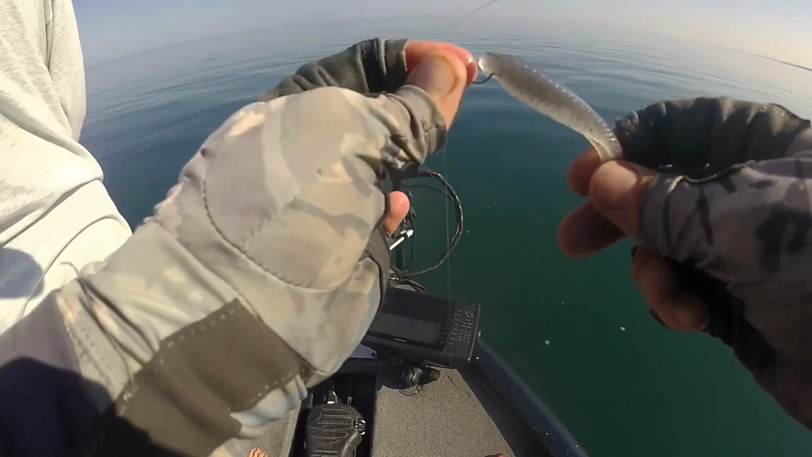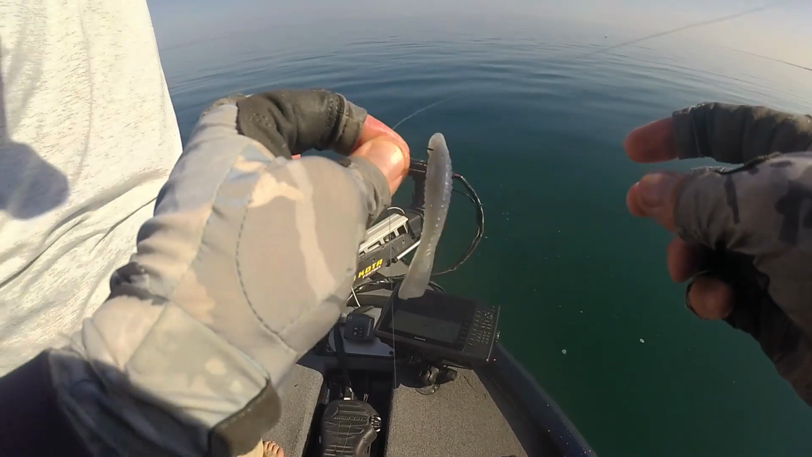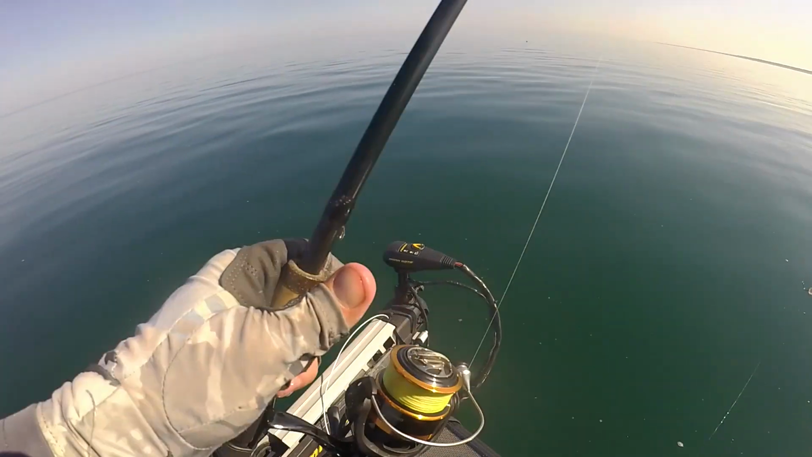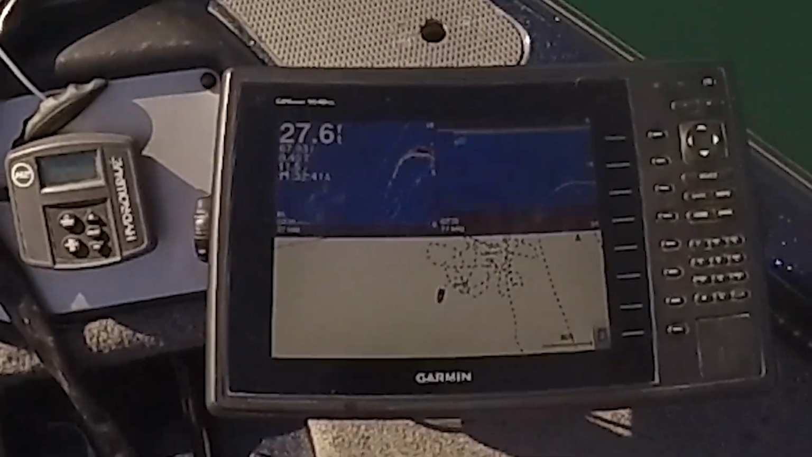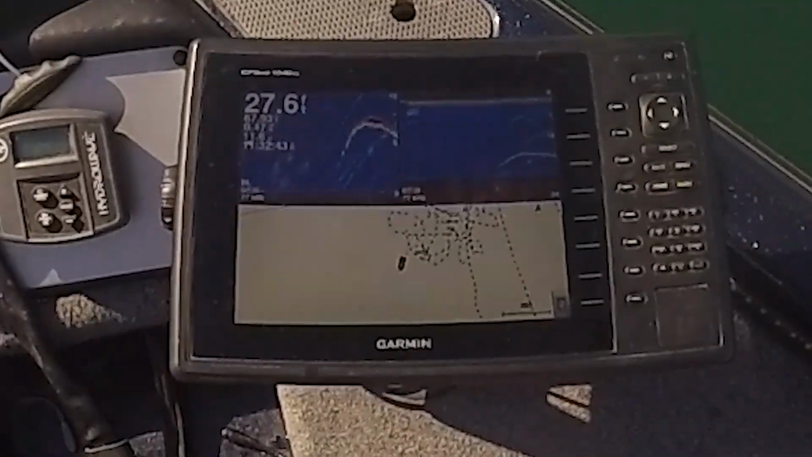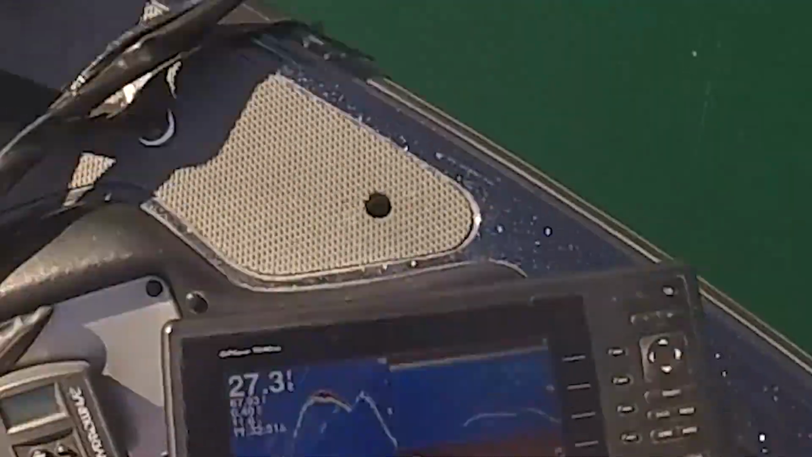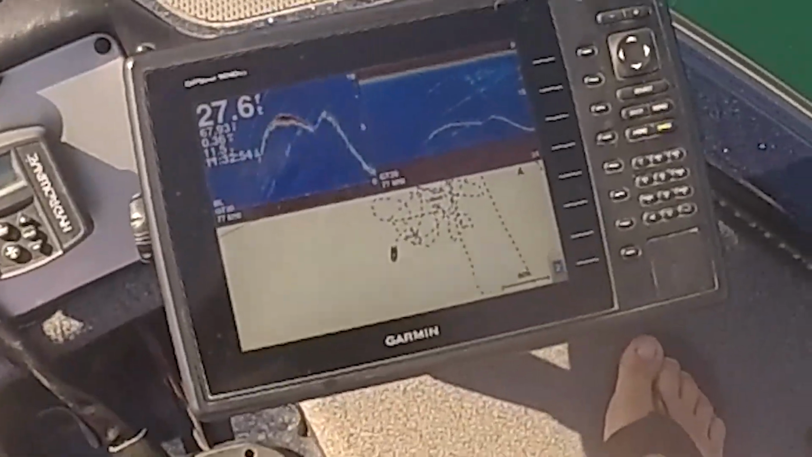That's the bait right there. Beast Coast Magic Flick, Beast Coast Special. And that's the color, man. There they are. Bait's falling, bait's falling. Gonna catch one. See how that fish followed it right down? He's catchable.